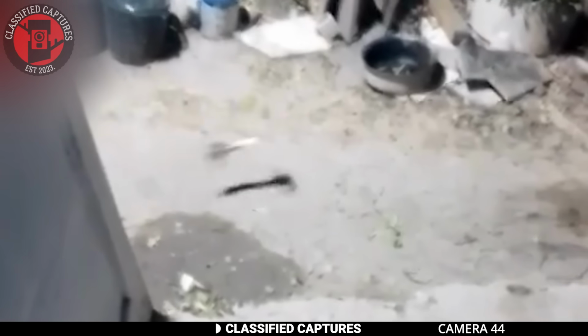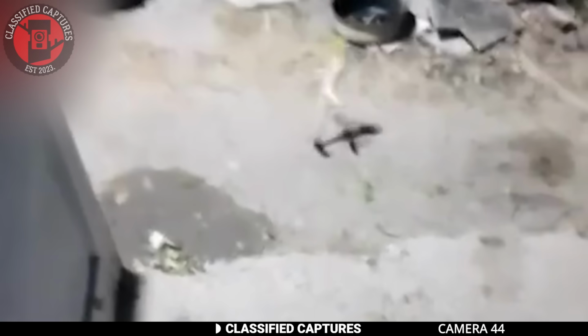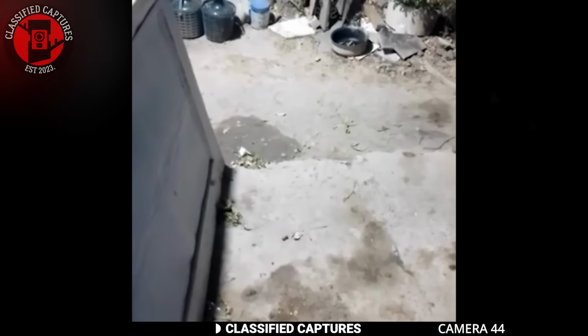So is this a duende or not? The speed and size of the creature make it difficult to identify clearly, leaving us to wonder about its true nature. What do you think of the whole thing, though? Share your thoughts.